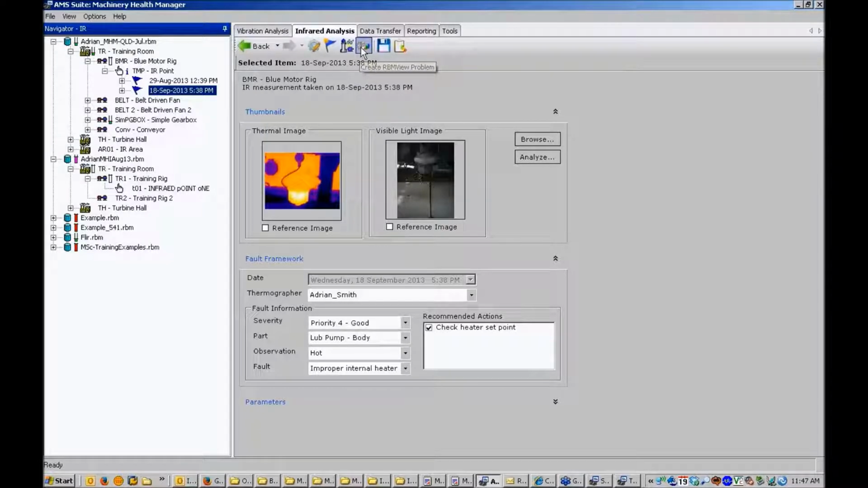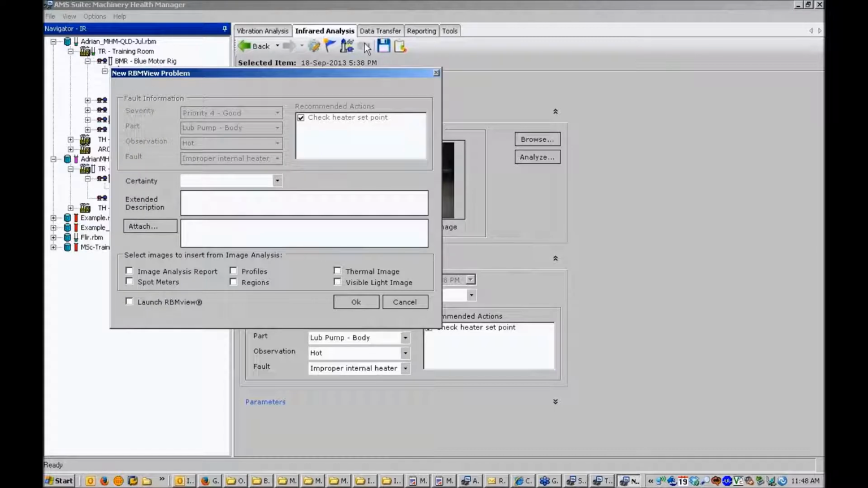So that one next to the lighthouse, when you click on that, it opens up a dialog box, and you're now populating an RBM View problem. One of the advantages of entering that fault framework information earlier at the event level is that it's automatically dragged that information into this RBM View problem. So I don't have to repeat what the severity, the part, the observation was. Those equivalent fields that you already populated in the IR analysis tool have gone to the respective fields for the RBM View problem. Exactly, yes. So you've already half filled out your RBM View problem.